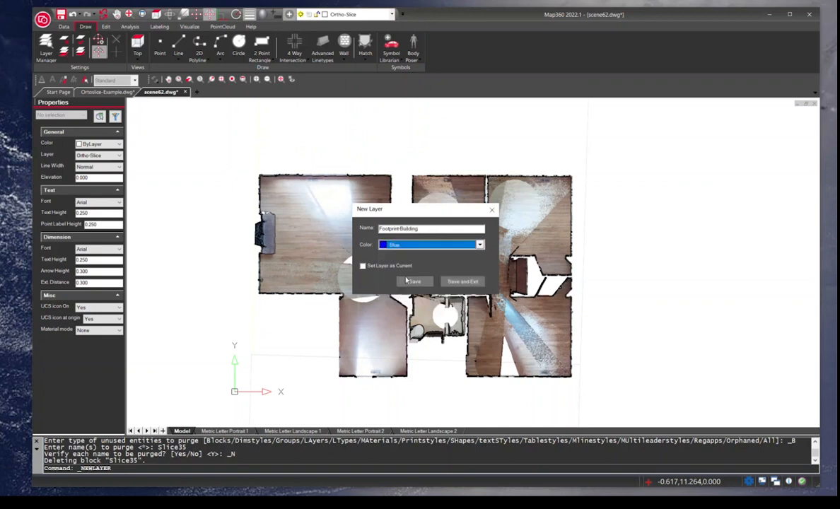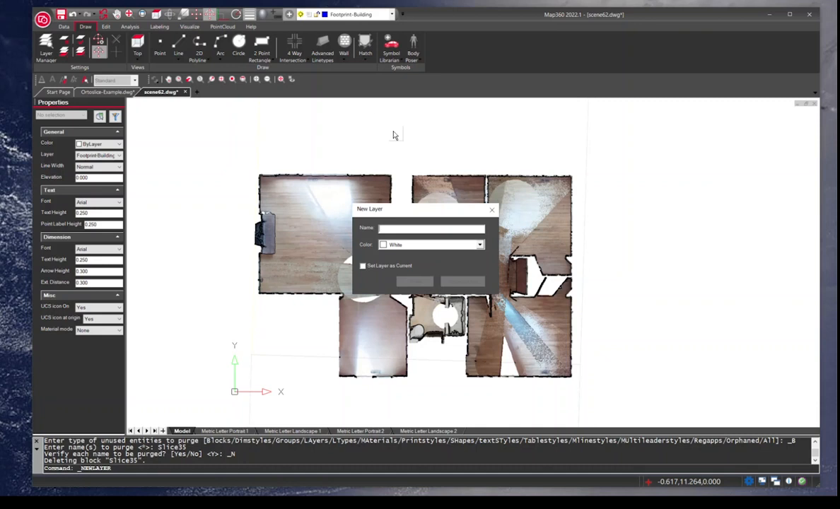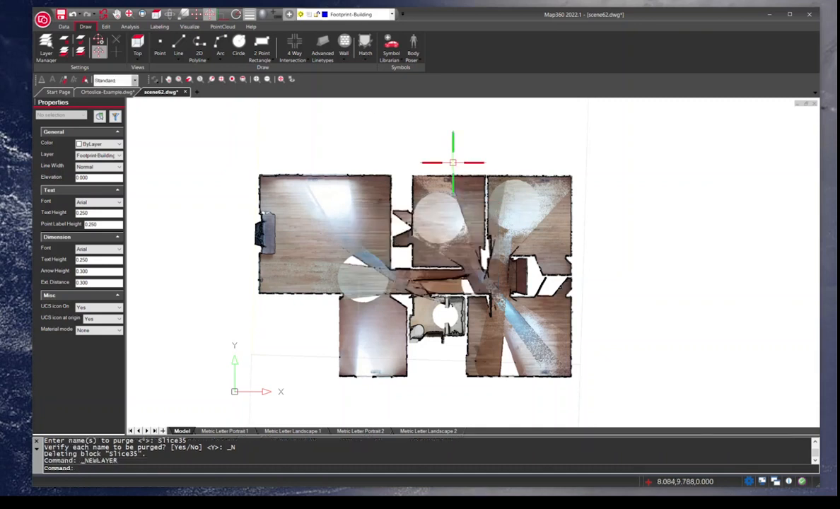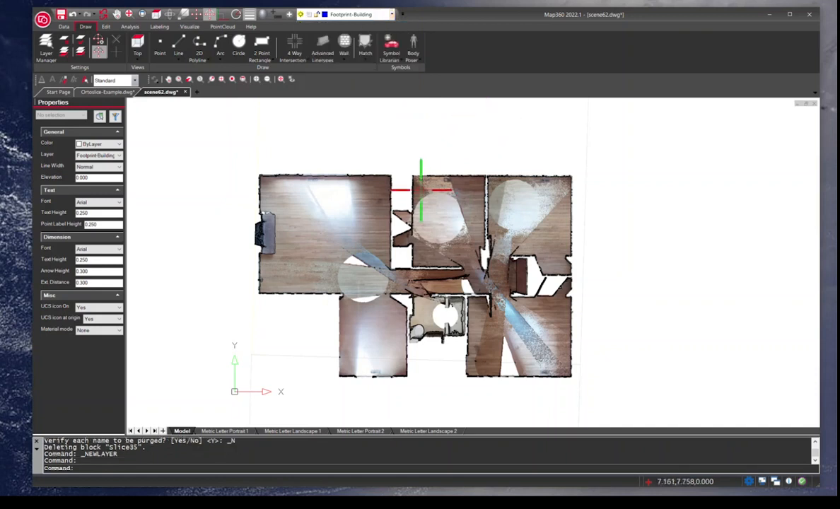And we'll make this layer blue, and we'll say set it as current and save. So now I have my ortho slice on one layer here, and I've got this footprint building layer. So I'm going to keep them separate so I can turn on and off the layers and show you that in a little bit. But mainly we can go into our drawing tools.